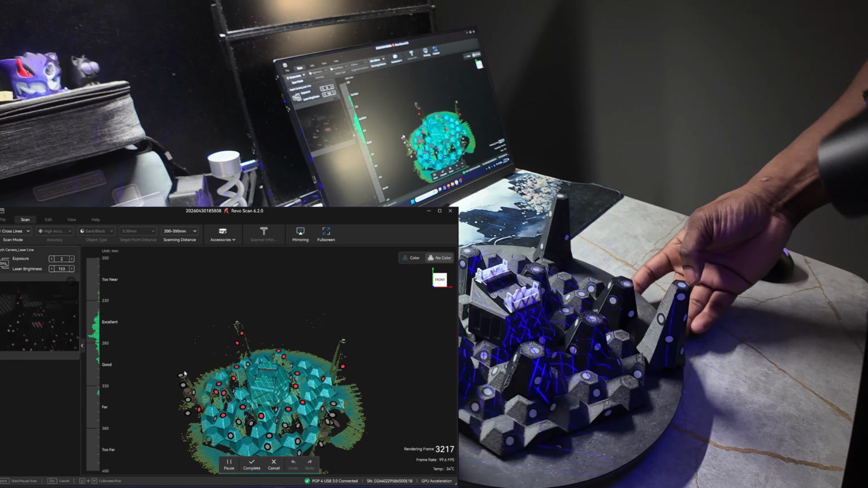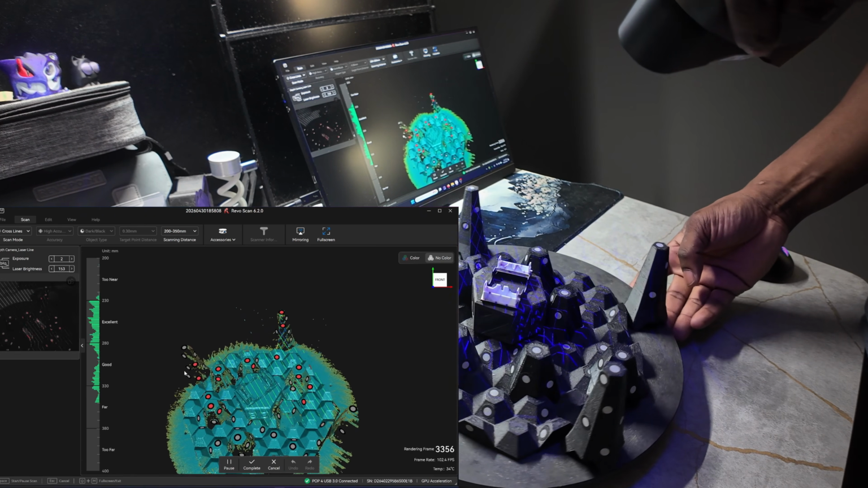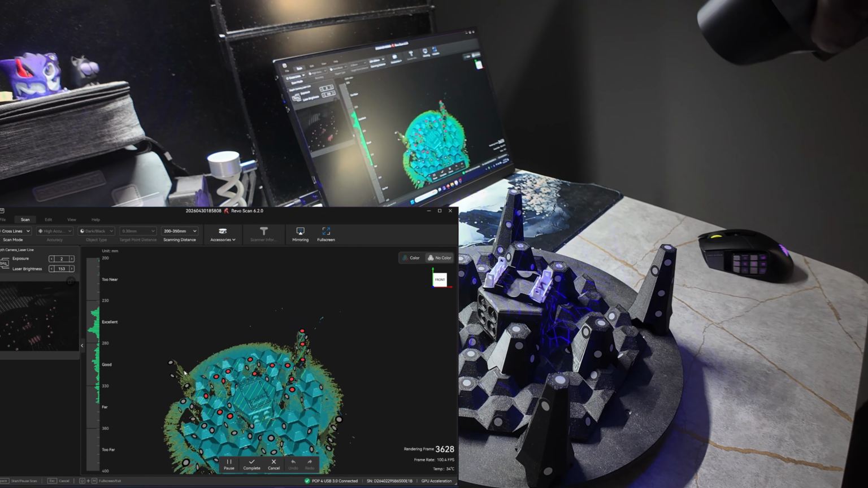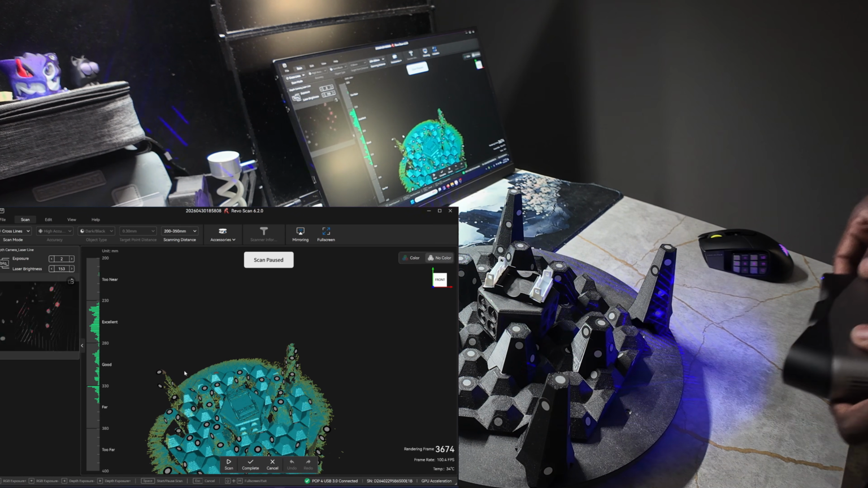And I am moving this turntable pretty fast, and it's keeping up just fine. Go ahead and stop the scan there.